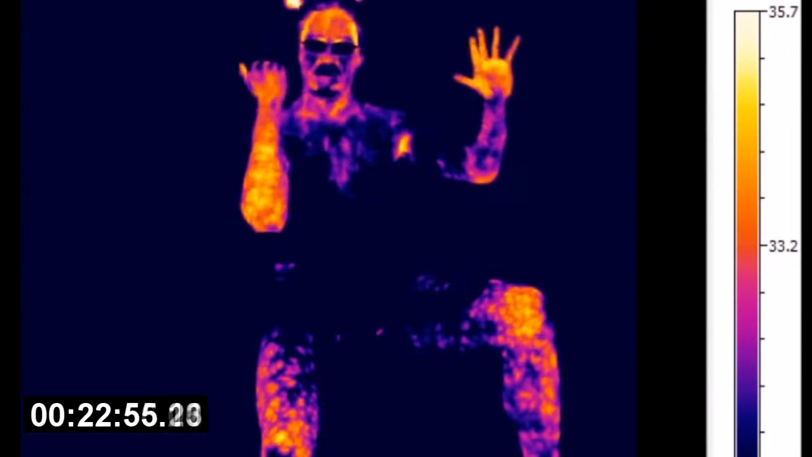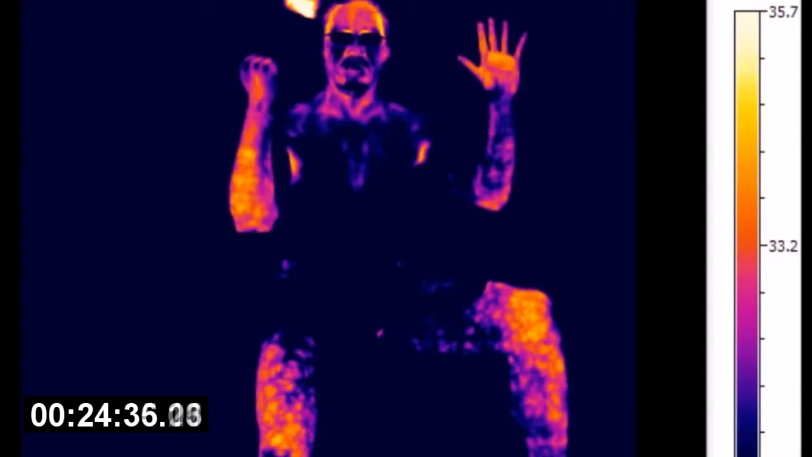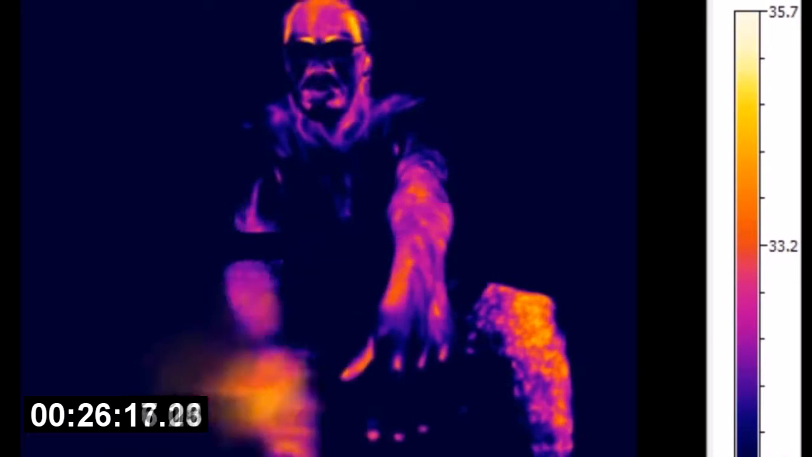And then of course at the end I just take a break and you can see all this blotchy stuff. I'm trying to hold my hands out here. It's actually quite hard to hold your hands up like that after you've done 20 minutes of cycling.